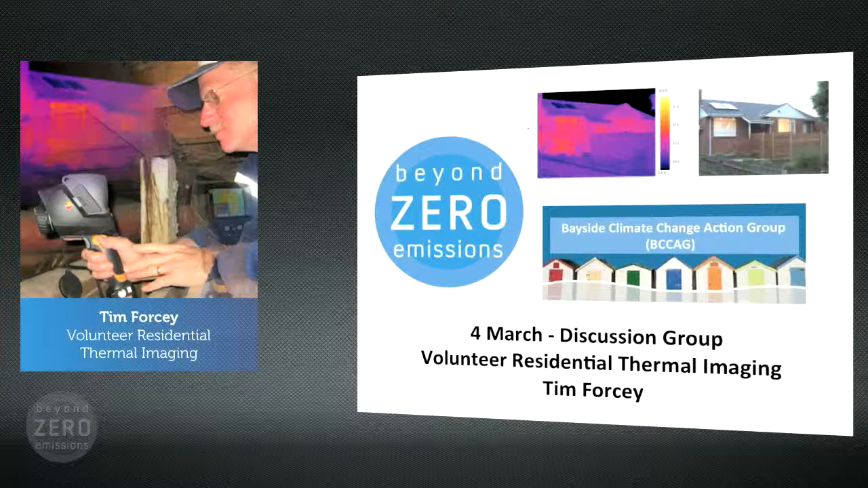And there was another part of that question. Just to explain the coefficient of performance. Go ahead, Robin. 2 kilowatts of heat out for every kilowatt going into the unit. And 6 kilowatts of effective heat out for 1 kilowatt going in. Yep.